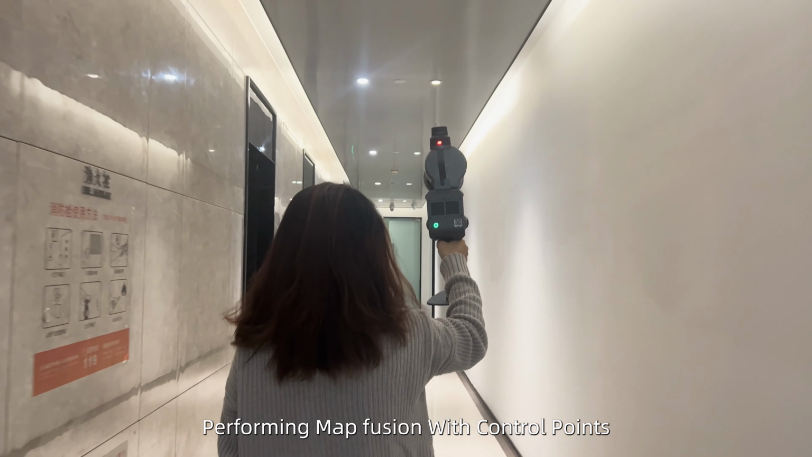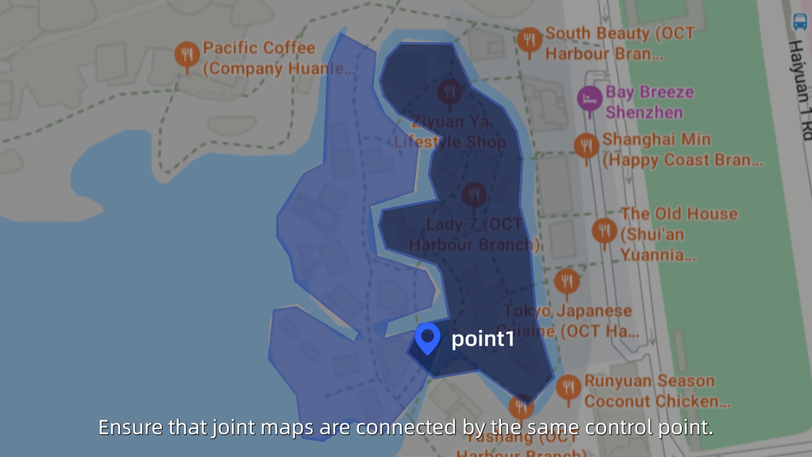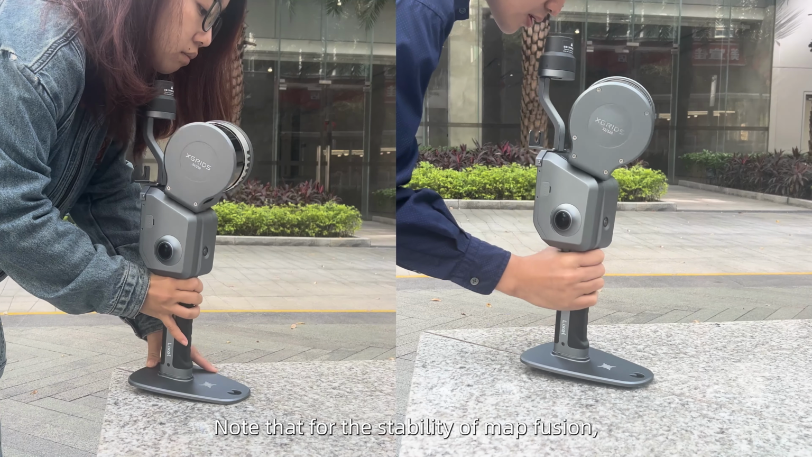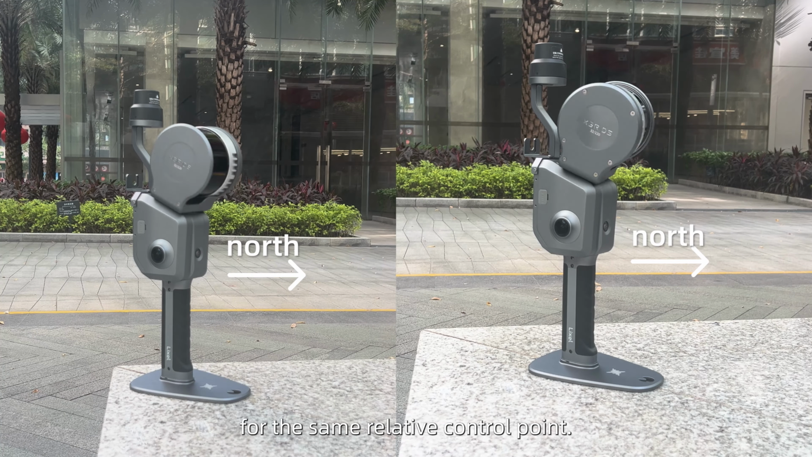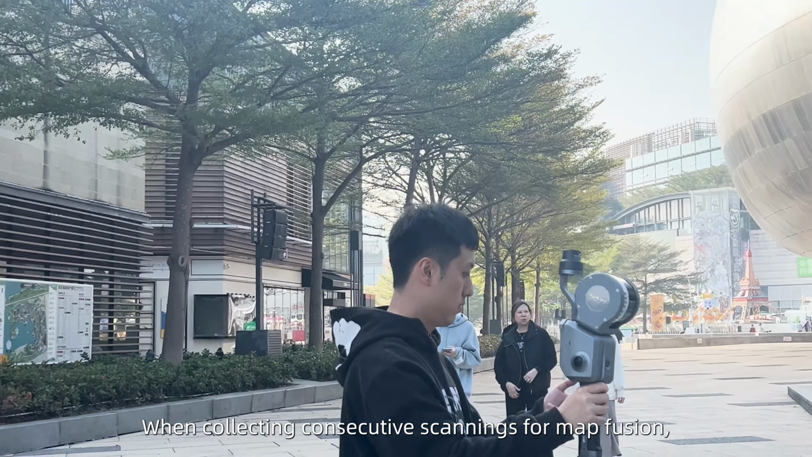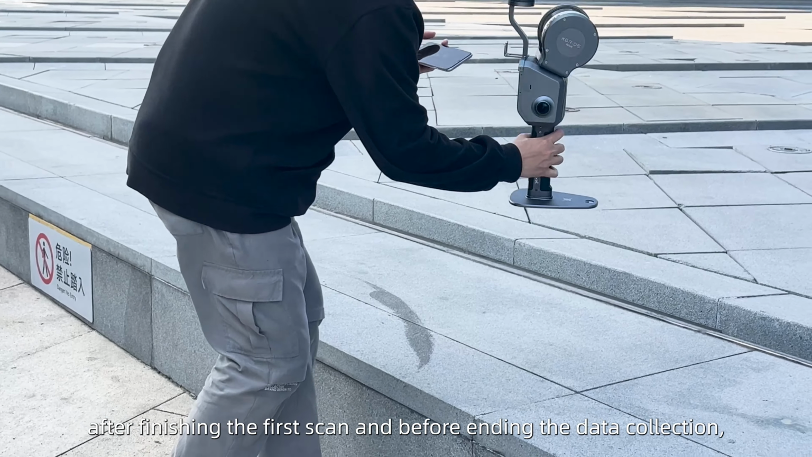Performing map fusion with relative control point. Ensure that joint maps are connected by the same control point. Note that for the stability of map fusion, the device placement and orientation must remain consistent for the same relative control point. When collecting consecutive scannings for map fusion, after finishing the first scan and before ending the data collection,